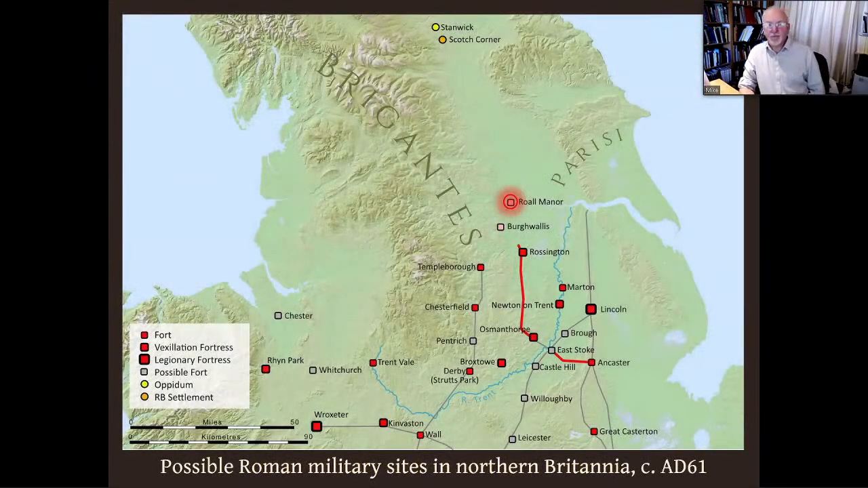So going back to the map, we have a road that extends beyond the fortress, but where does it go next? The map presents the picture now in about AD 61, moving on a little bit, following the Boudiccan Rebellion of AD 60. Note the additional sites in the west, which are probably associated with Paulinus and his activities in North Wales. Our interest, however, is focused on these two, the known forts at Rossington and Burghwallis. Roll sits on an old course of the River Aire and may originally have protected an overland route north from Rossington that was never actually made into a formal road, with no evidence whatsoever of a road going to Roll.